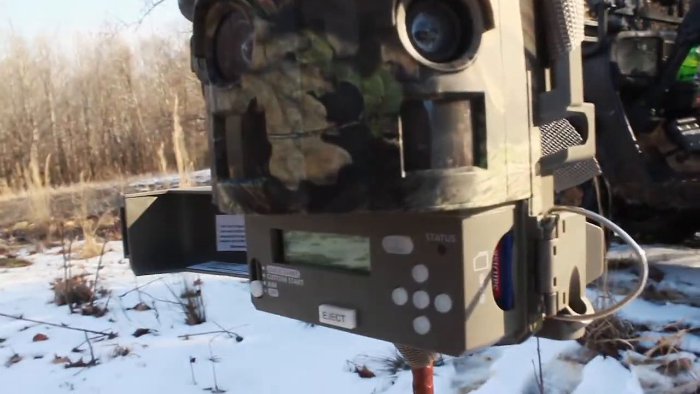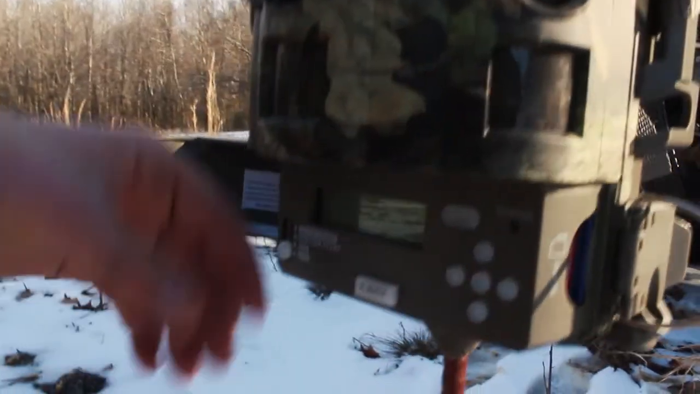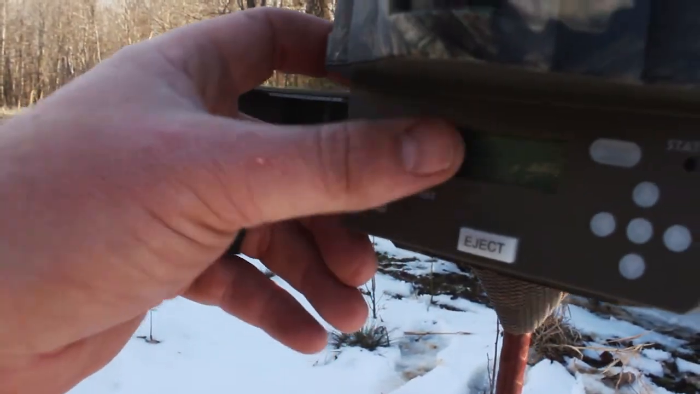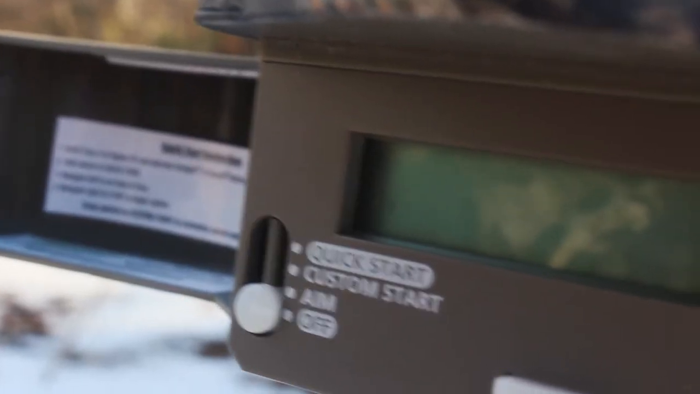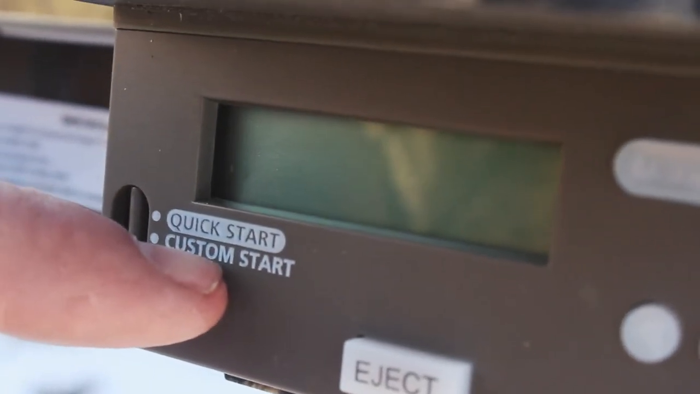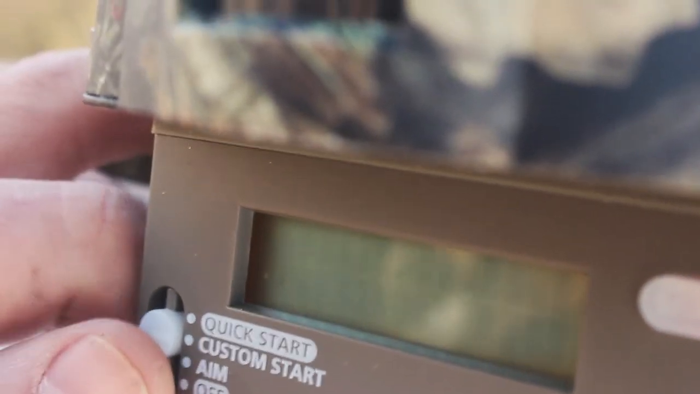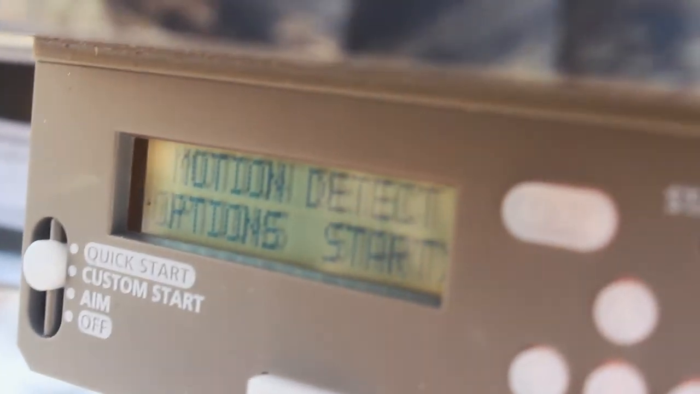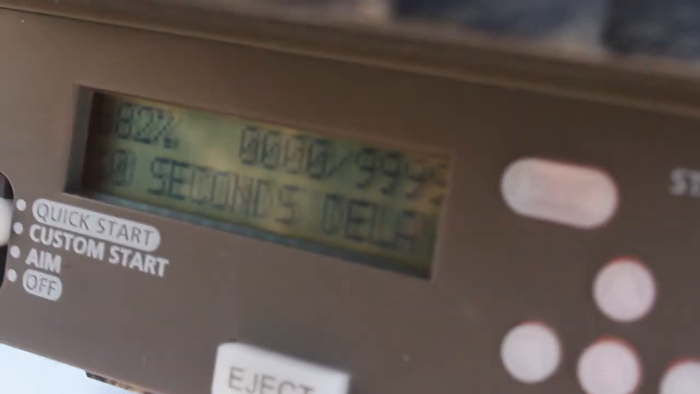So right here, you got the card, you push the card in right there, and then it's got settings. It has a quick setting at the top right there. It says quick start. When you got those different settings, you can set your own custom setting, and that's what I did for the triggered. Basically, it'll take 3 pictures whichever way it's triggered. You just turn it on, it says start, and it has an arrow sign over to the side, so you hit the arrow over, boom, it's ready to roll.